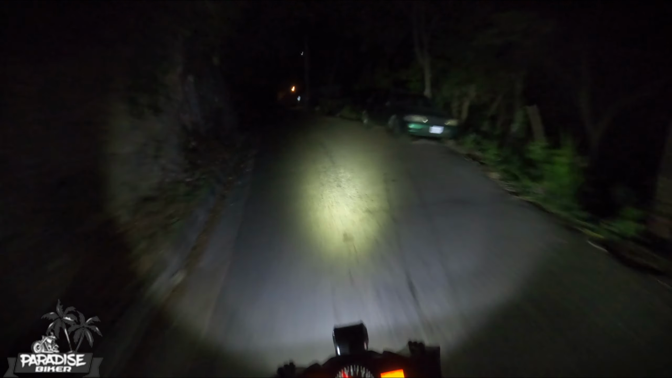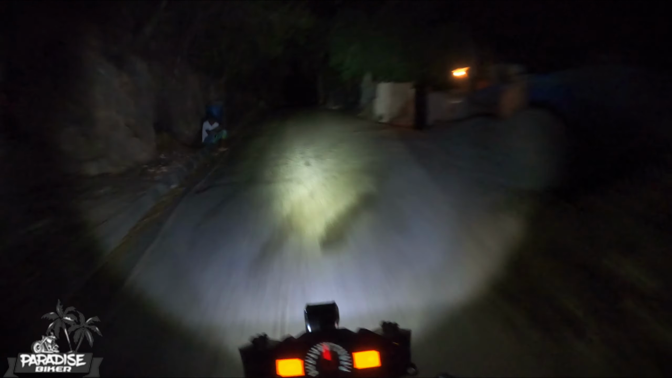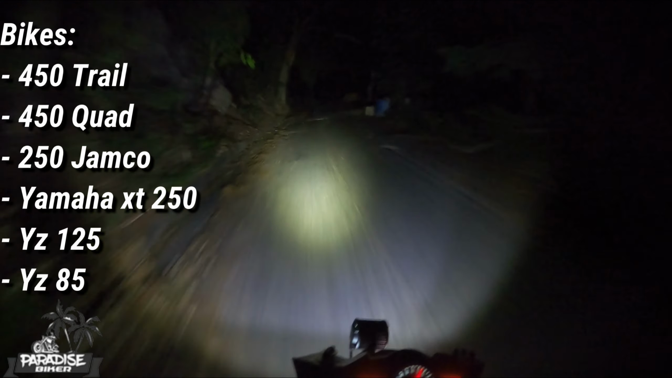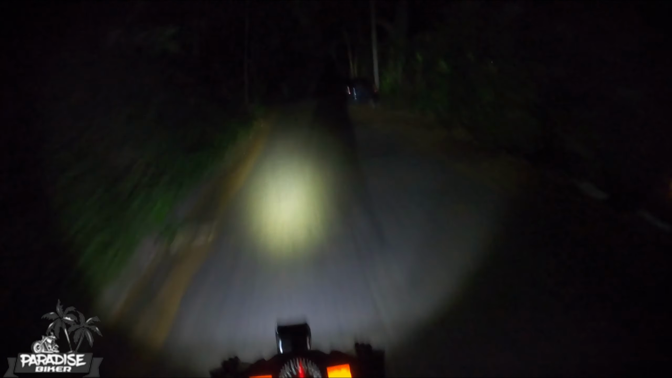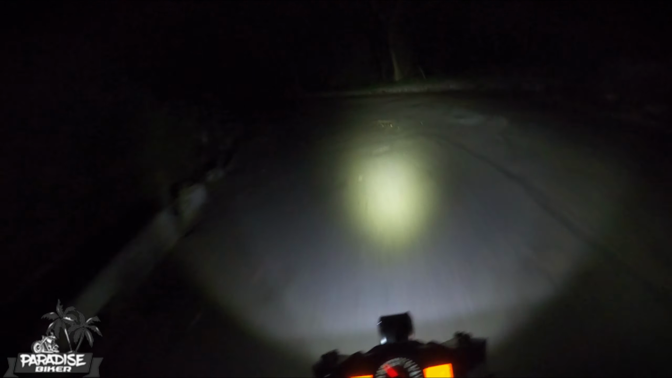So we are going up towards Holywell side. Whoa.